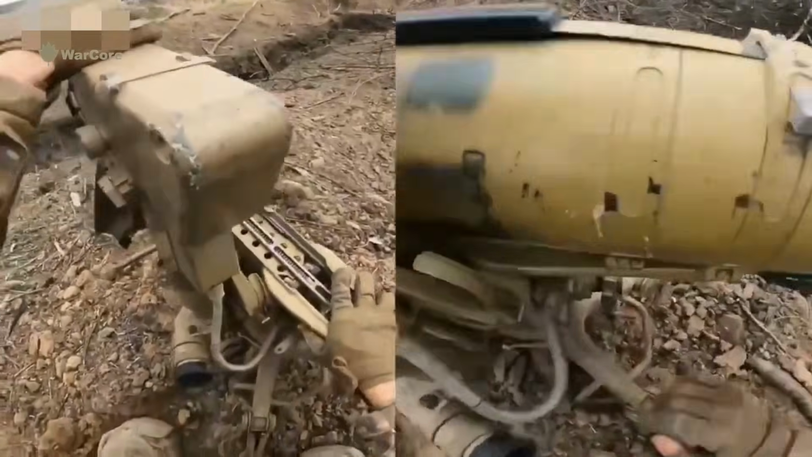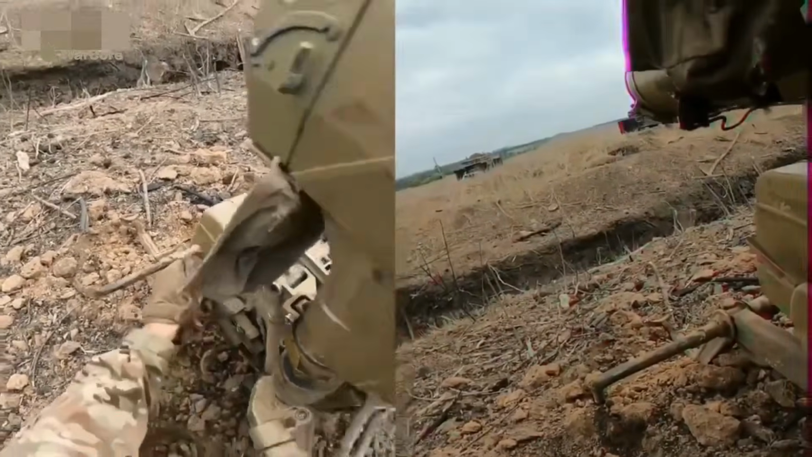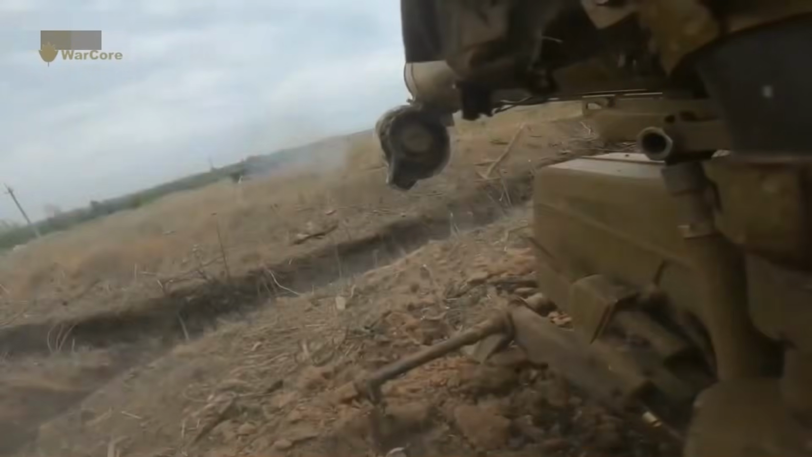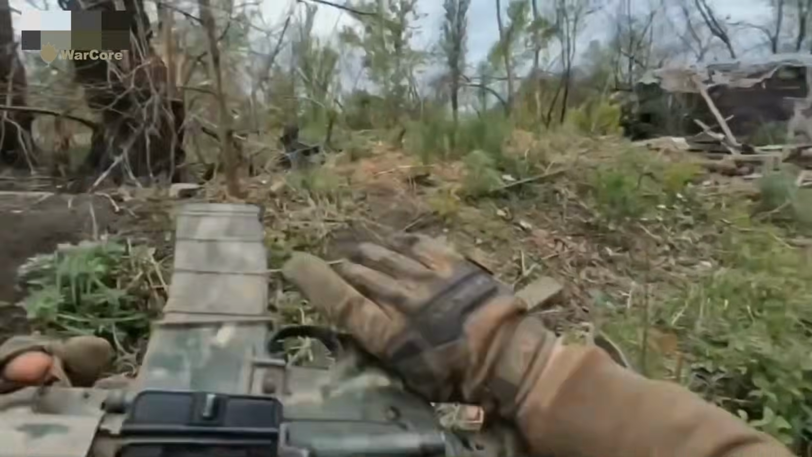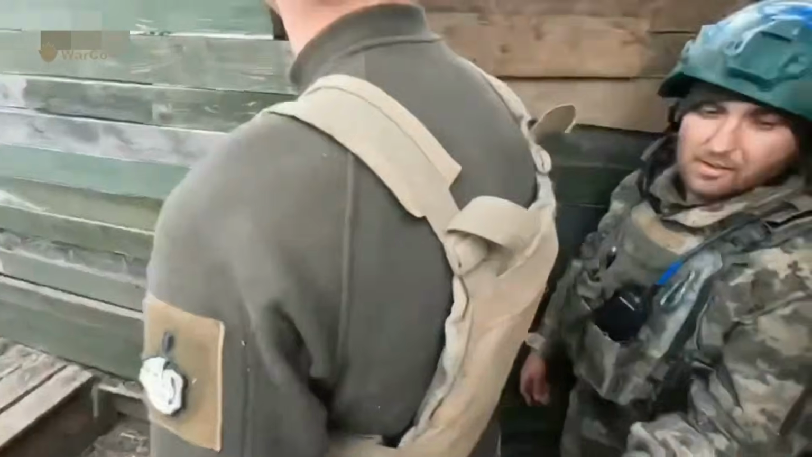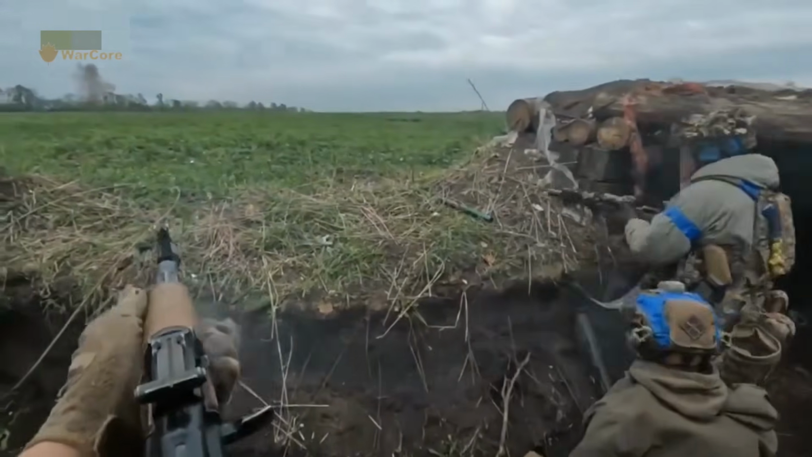At the end of July, the 3rd Assault Brigade of the Armed Forces of Ukraine released GoPro footage showing close-quarters operations between Ukrainian stormtroopers and Russian troops in the Kharkiv region. The brigade fighters entered dugouts where Russian soldiers were positioned at dawn. The Ukrainians carried out the operation under fire, assisting their comrades and continuing until the Russian positions were secured or personnel were detained.